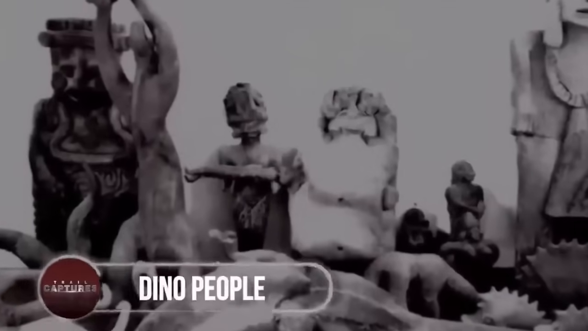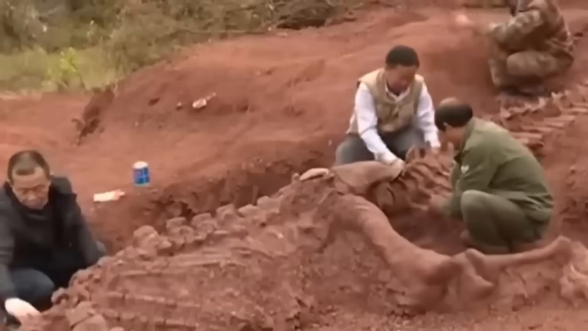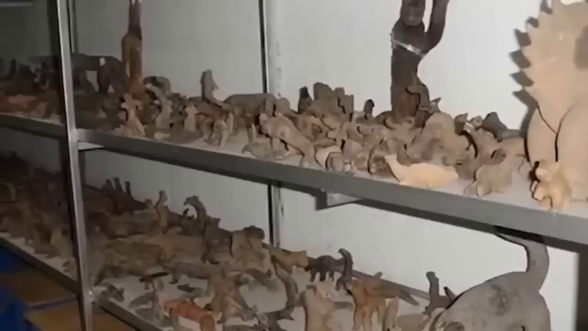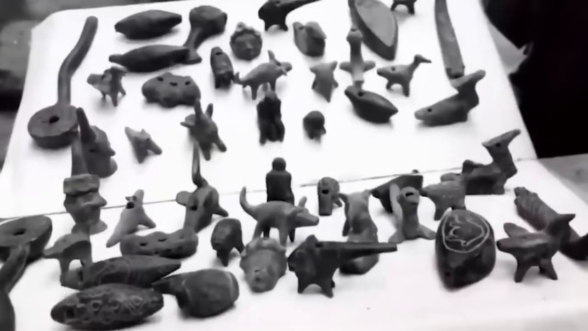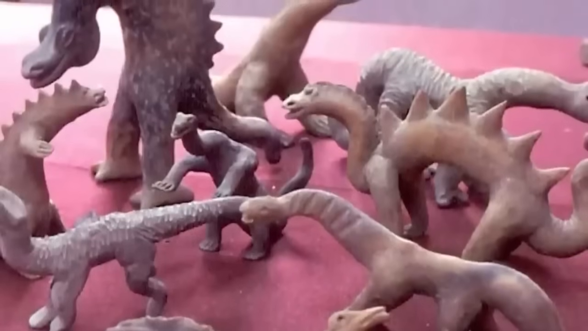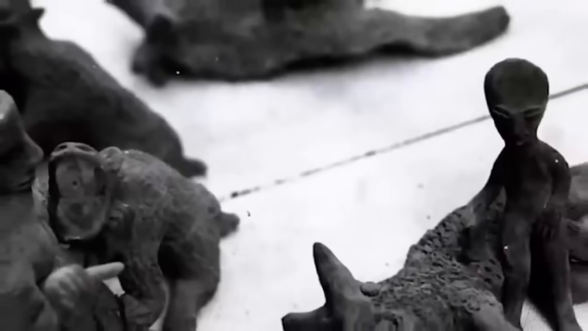Dino people. If you used to believe that humans came following the dinosaurs' extinction, then get ready to be proven wrong. Buried underneath a tomb, scientists discovered something strange yet fascinating. They unearthed hundreds of figurines containing the figures of humans and dinosaurs, both of them along with each other.